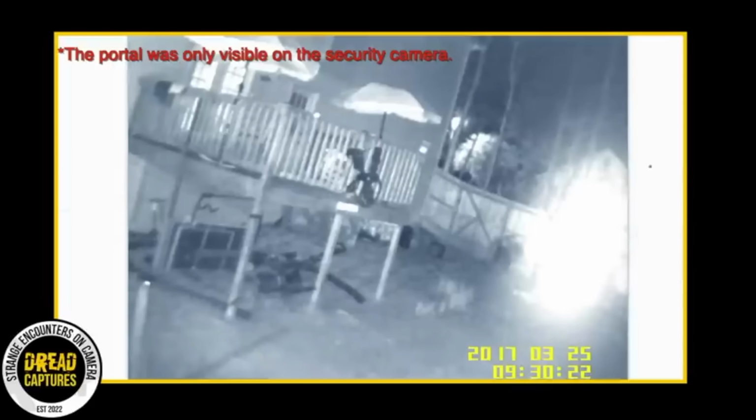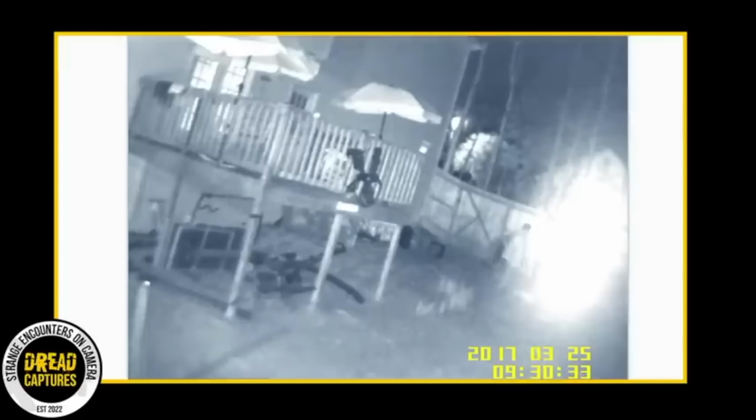Despite all this, the family stayed in the house for a few more years. But the tension between the parents grew as they fought more often than usual. In 2019, they decided to move out of the house, and since then, they haven't experienced any strange occurrences or heard any strange noises. The submitter seemed very credible. Let me know what you guys think of this.